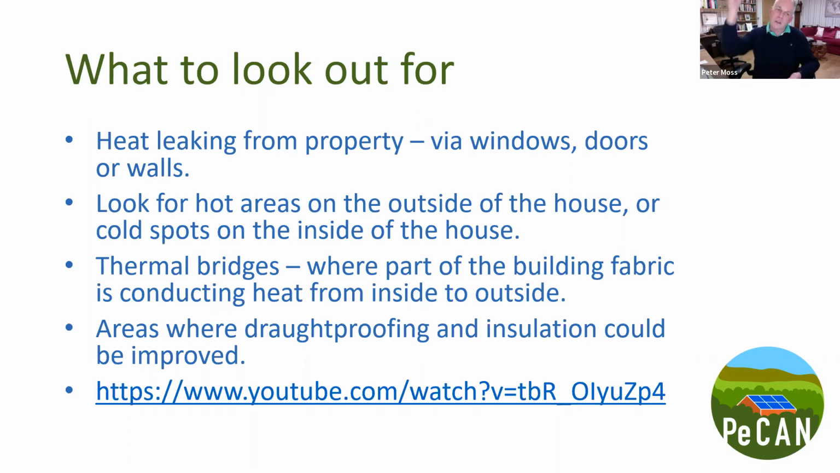You can't get a good enough picture of what's going on in the roof. And anyway, most roofs will appear very cold because they will have insulation in the loft. Therefore, if you're going to detect heat leaking out from the ceilings, you need to do it from inside the building.